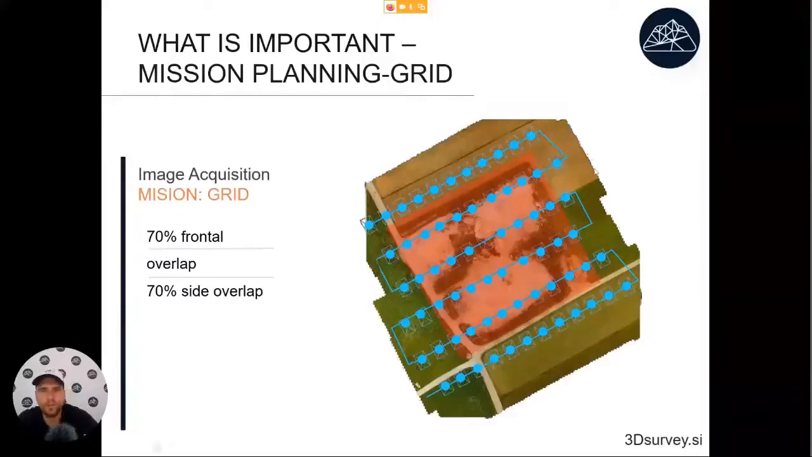When we plan the mission, the recommendation is like that. If this is our area of interest, we draw the area so that the flying path will be just slightly over our area of interest. That will allow us to get a bigger area of interest, but the best accuracy will be in this central part of our model. This part on the edge has less side lap, so it might not be as accurate as the one here on the inside.